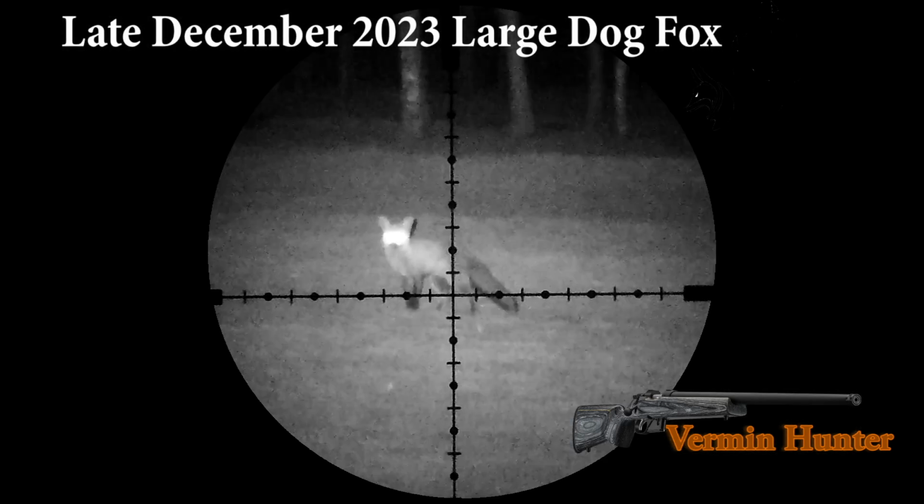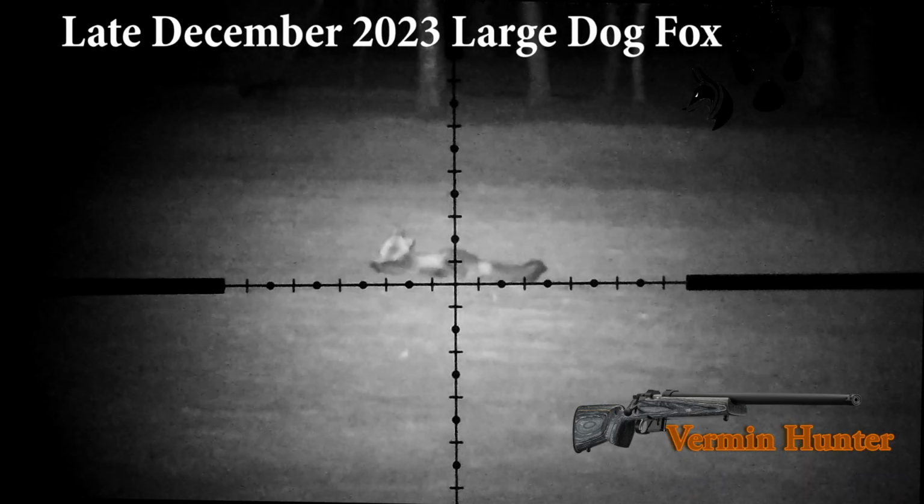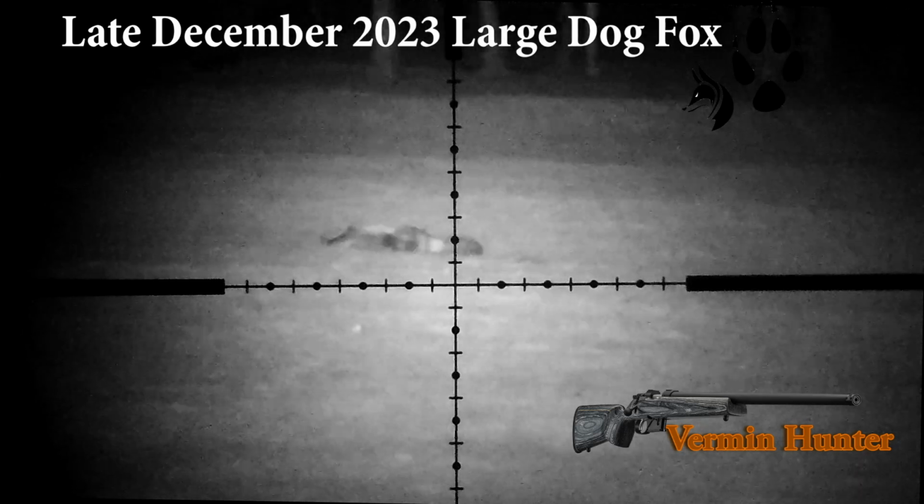Using the Norma 55 grain small game bullets, working well here, combined with the 527 CZ. The gun loves them. Clean drop immediately. This is about 85 yards.